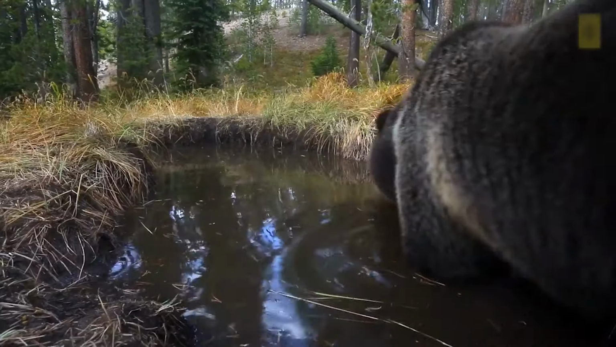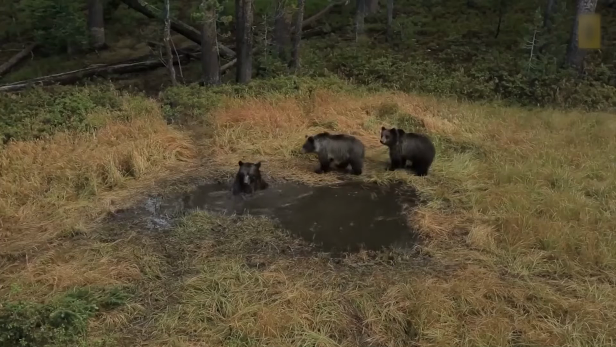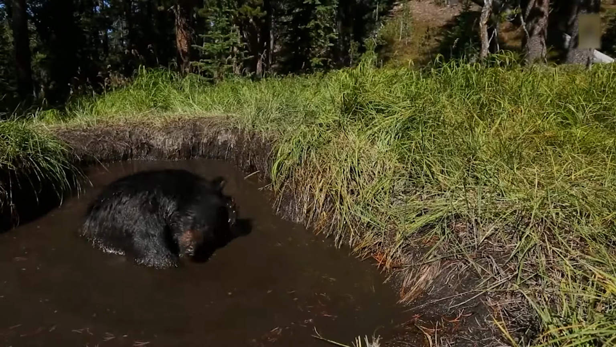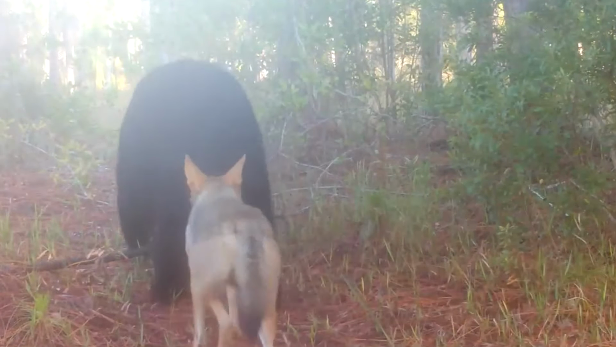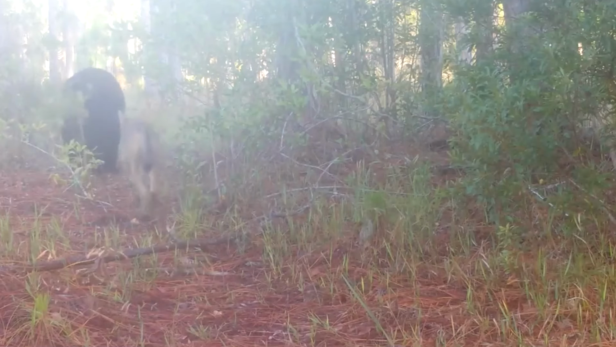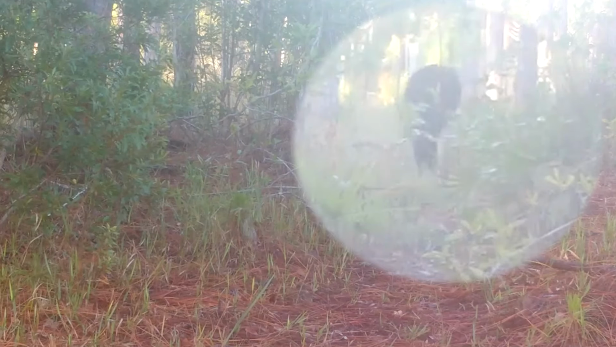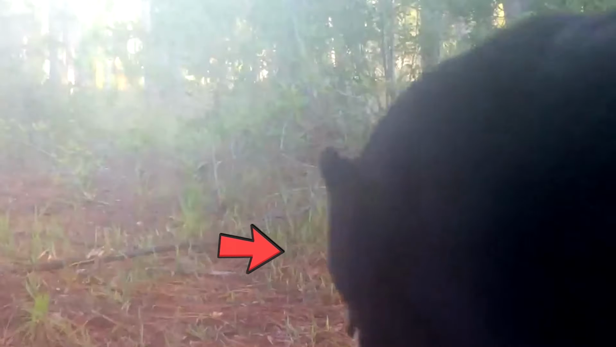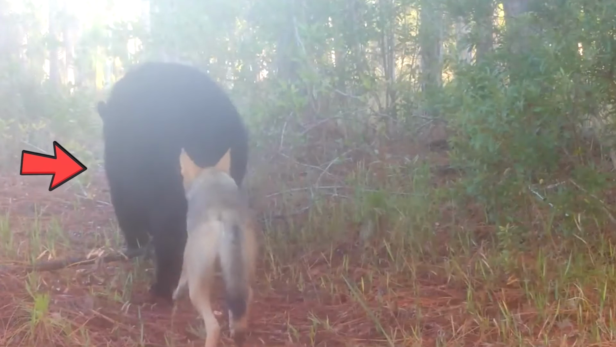A bear and coyote. Ever wonder what happens after the National Geographic's camera rolls off and the humans go back to their homes? Well, you'll know after watching this clip where a black bear and a coyote wander through a forest together, seemingly unbothered by anyone's presence. Don't they both look very tired? Well, of course they must be after the whole day of shooting, right?